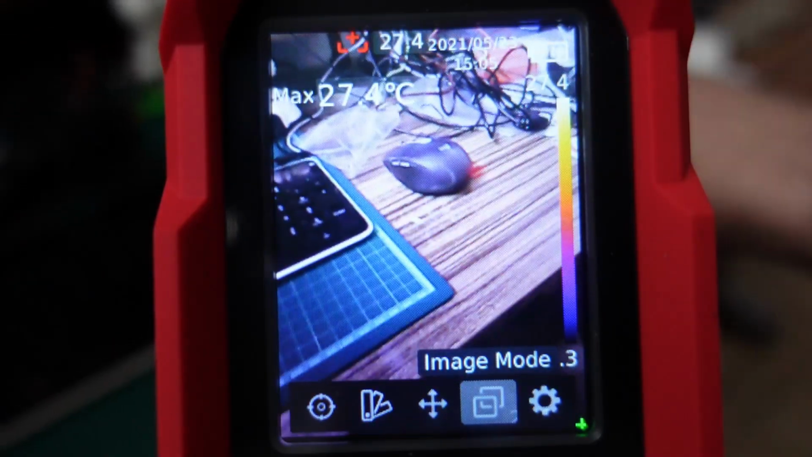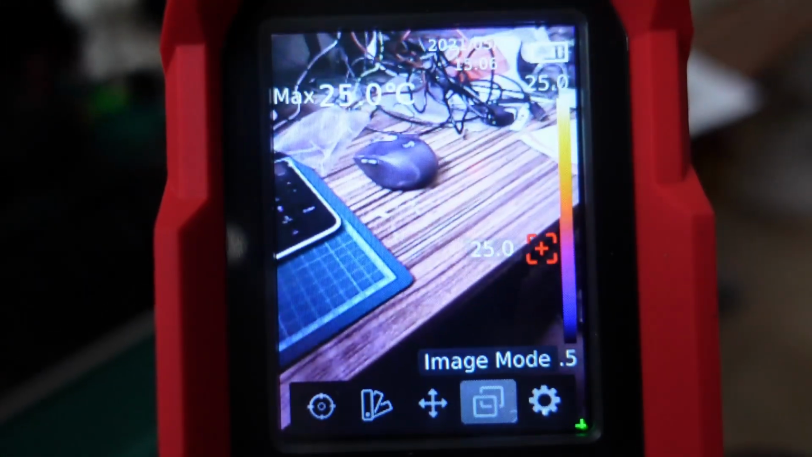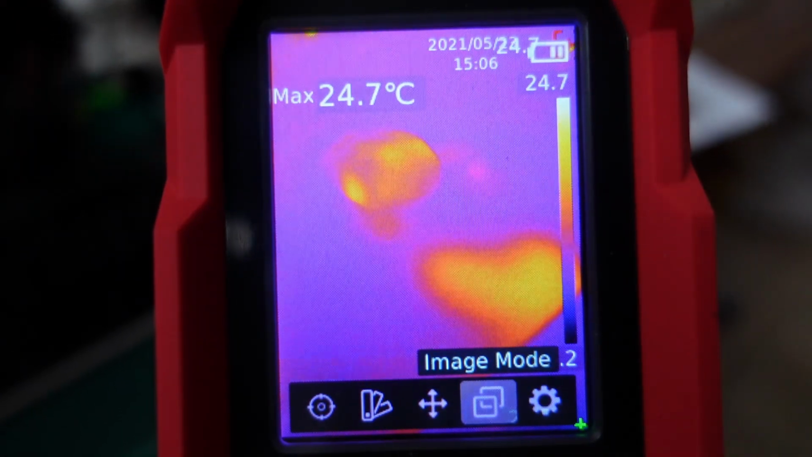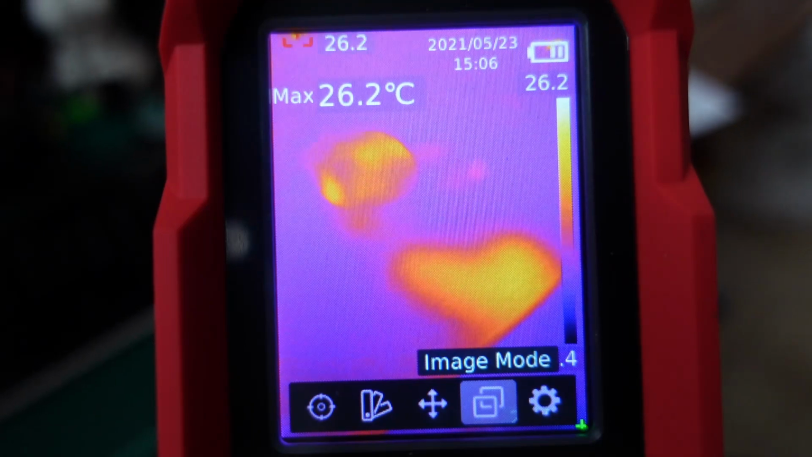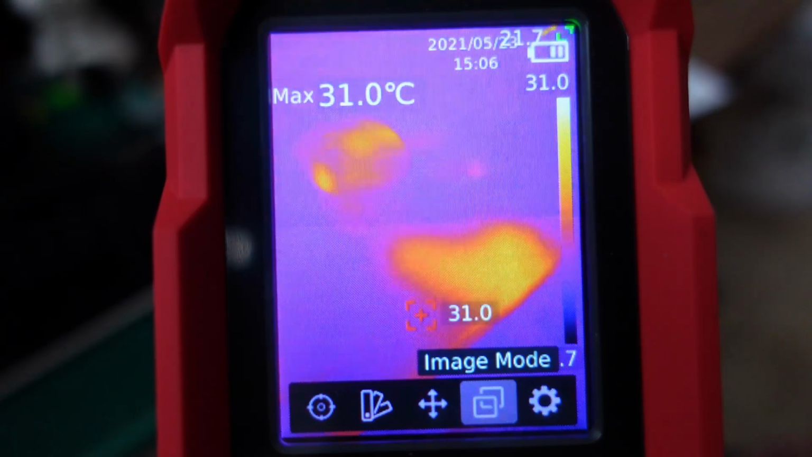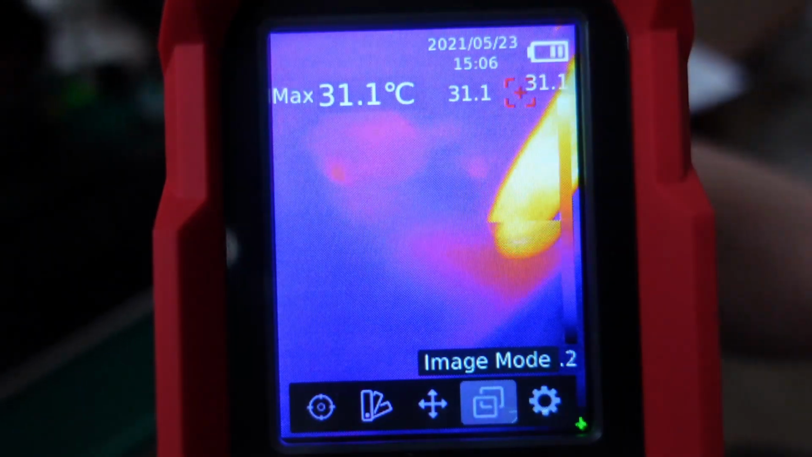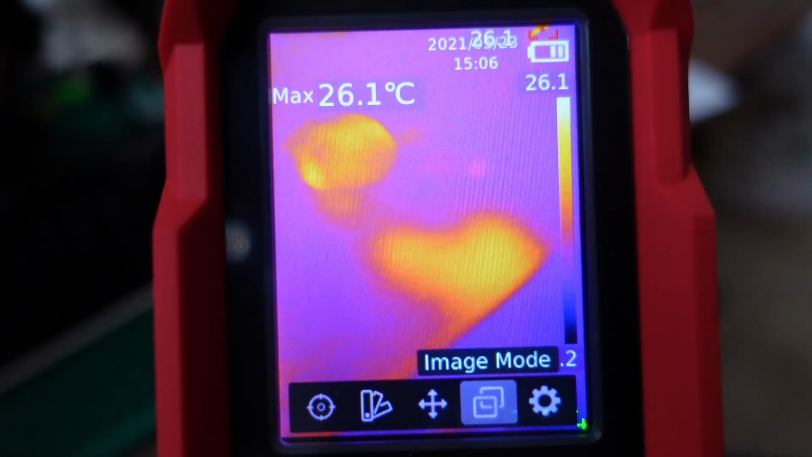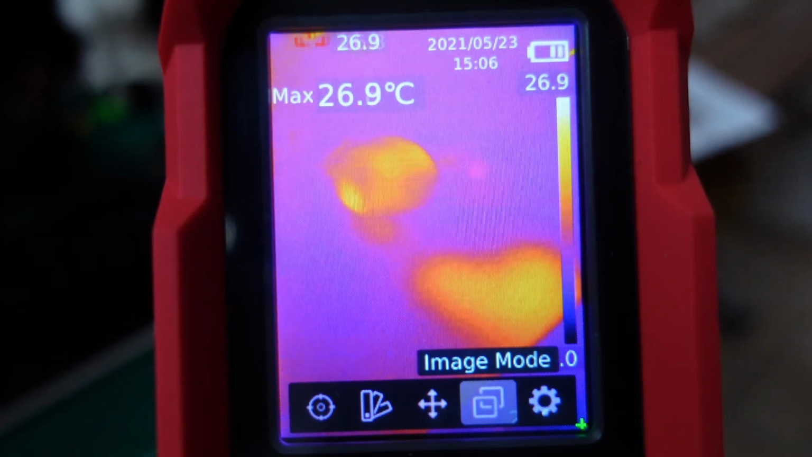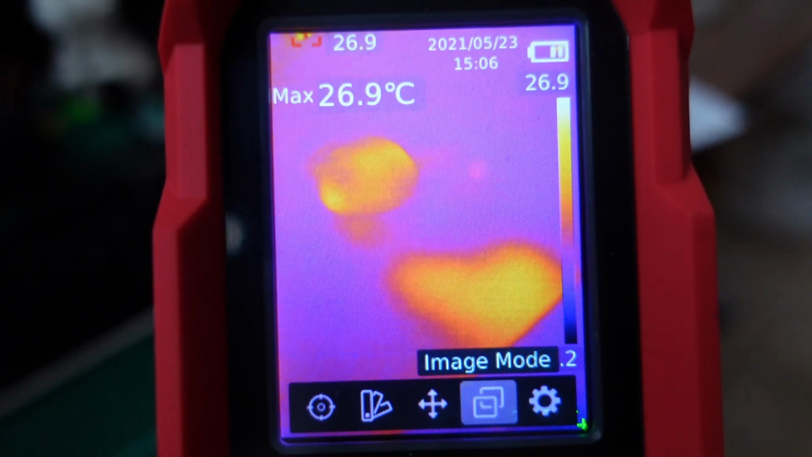This is also an interesting one. So this is the mouse, and usually my hand is here on this part of the desk. And even 4 or 5 minutes later, I can still see these marks where the heat was produced by my hand. So this is the mouse here, and this is the desk. For example, I can use this to check if my teenage daughters used their laptops in the last 5 or 10 minutes, because I don't know, they should be sleeping or something like that.